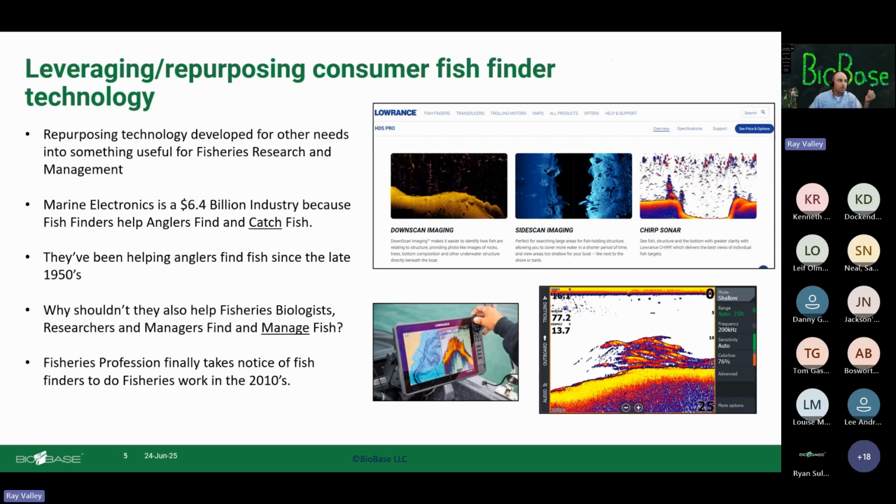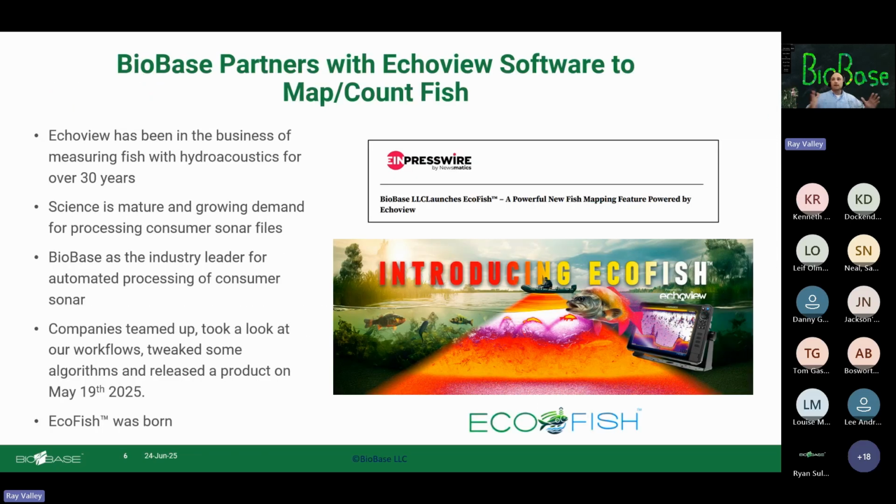Then things develop with BioBase, and EcoView has been around as a software company in Australia. They've been in the business of measuring fish with hydroacoustics for over 30 years.